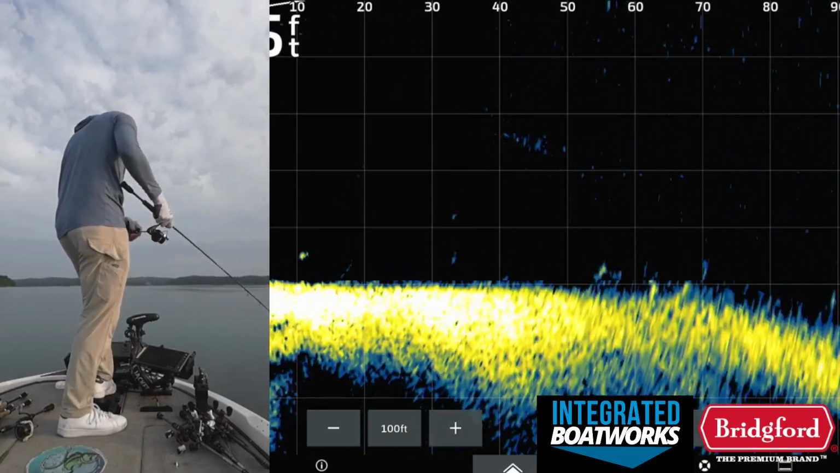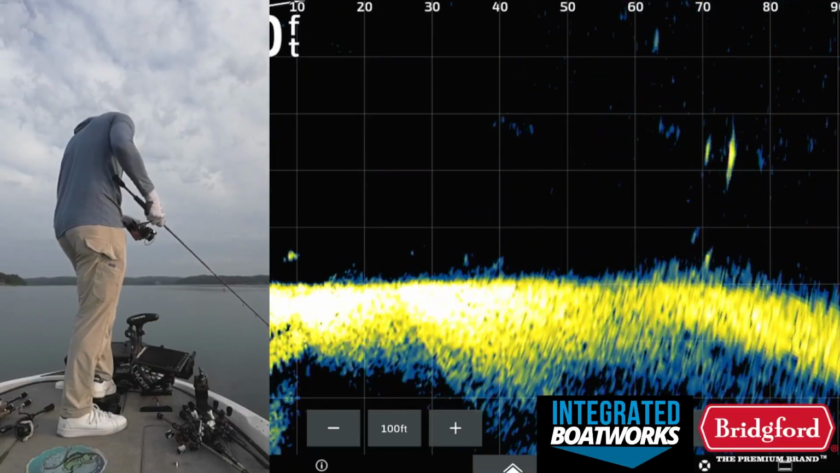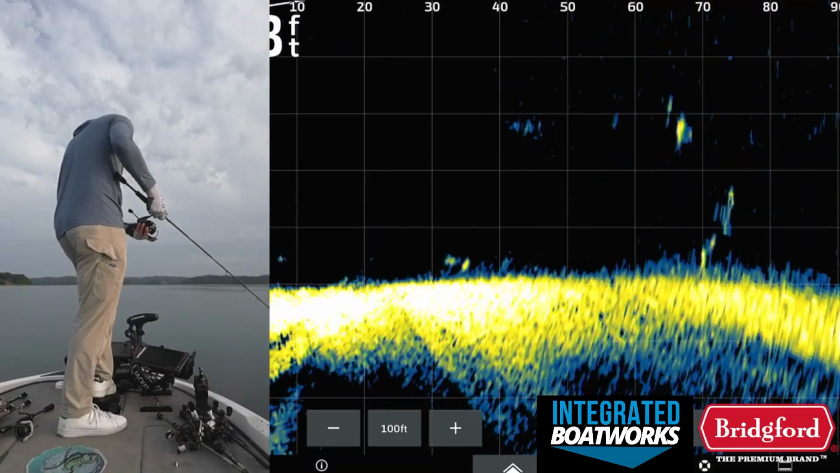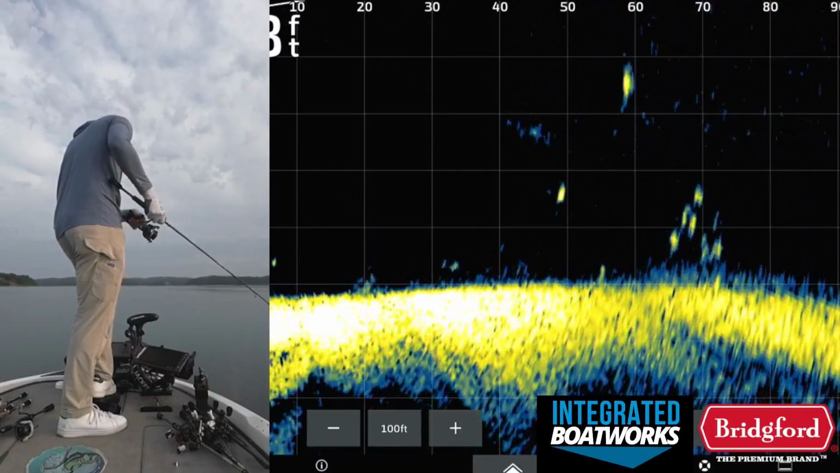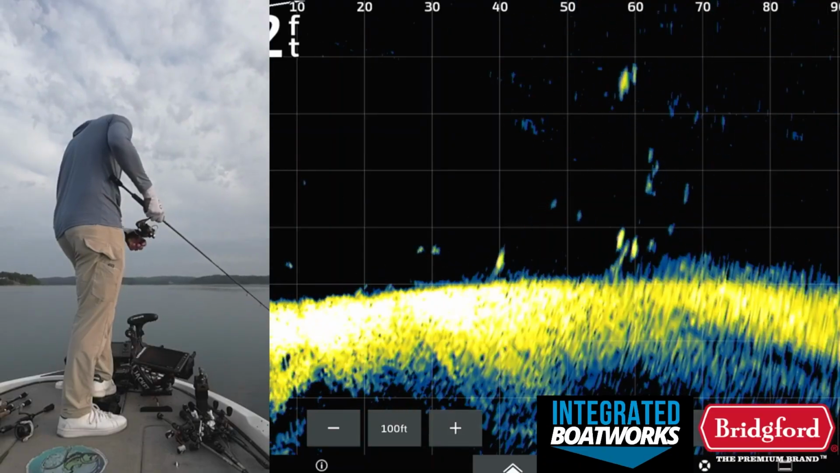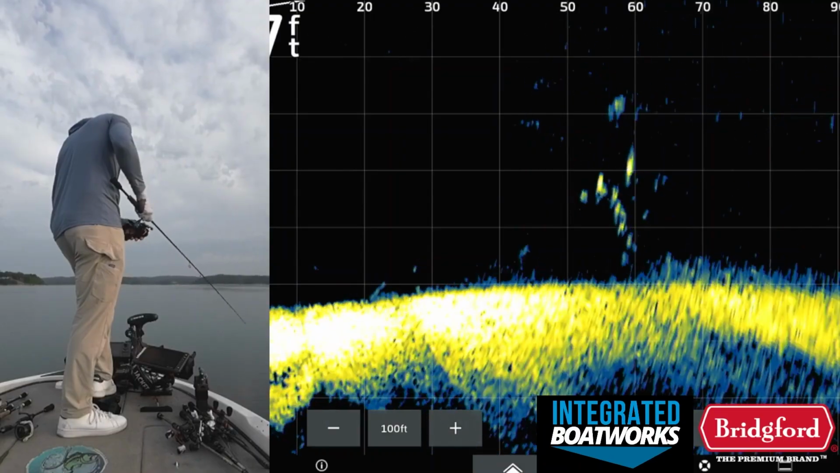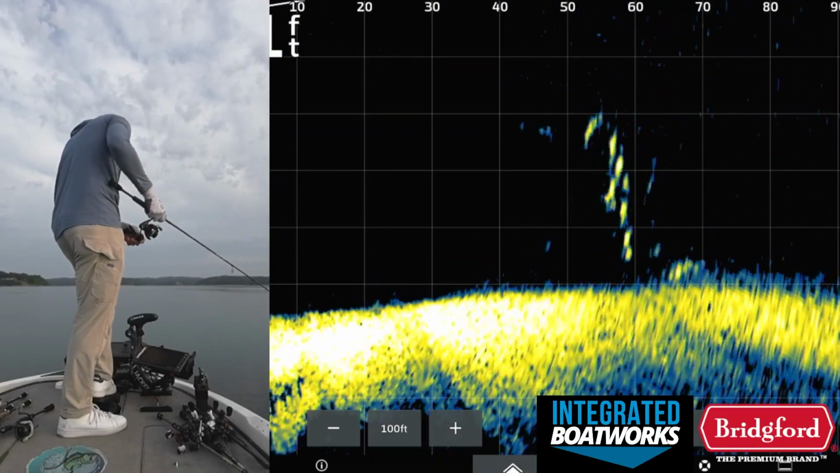Oh, is he coming for it? Oh, one's coming for it. Come on. Eat it. Oh, come on. Eat it. Well, they're all coming up for it. Holy cow, come on, fish. One of you has to eat it.